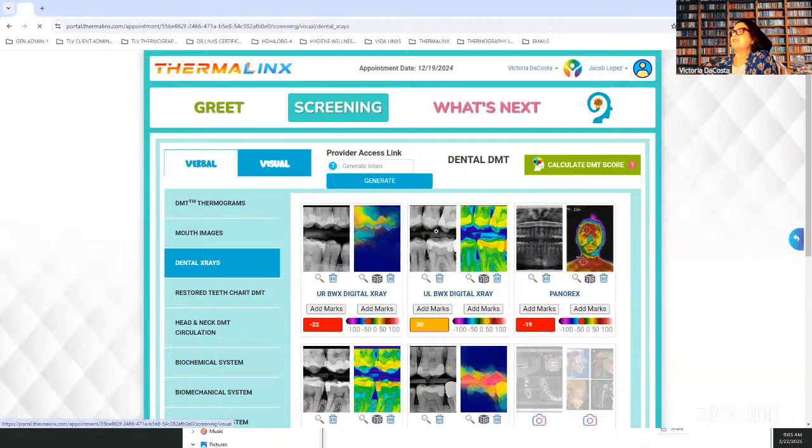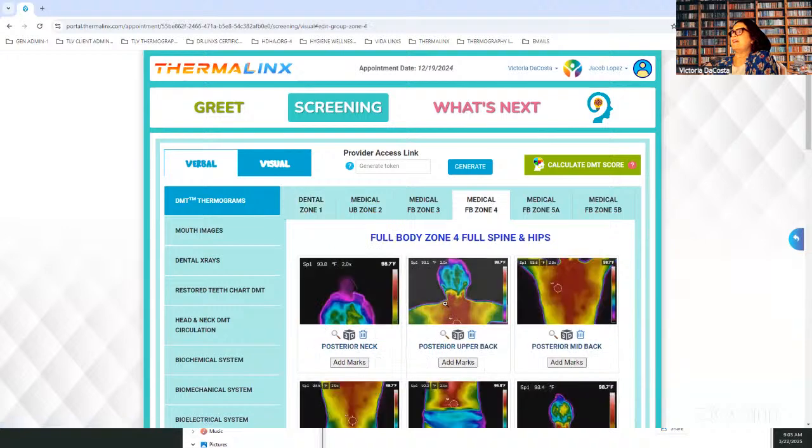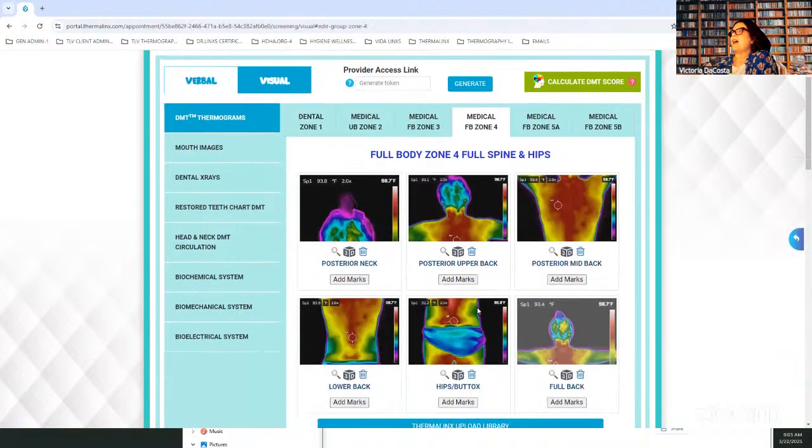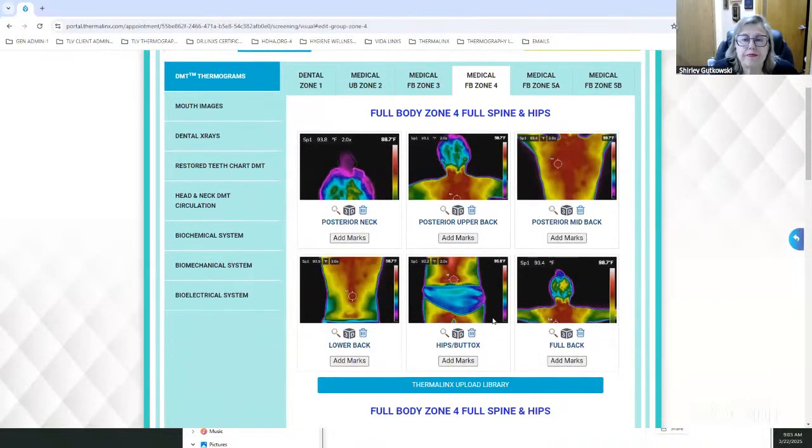And when you start looking at cases like this, and even the back of his neck, I want to see, here's the back of his neck. And even more stresses on the left side. Well, if you start looking at the bite and the occlusion, what they're talking about in their neurology, dental medicine neurology, his neck is locked up because of his bite. And we saw that on that case.